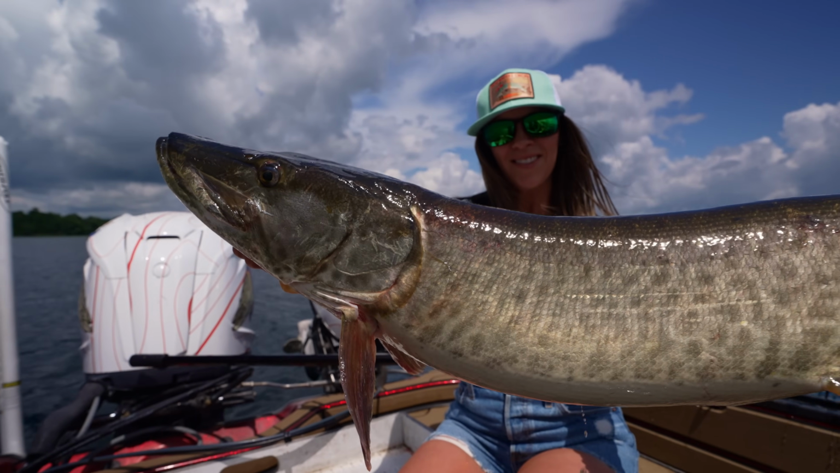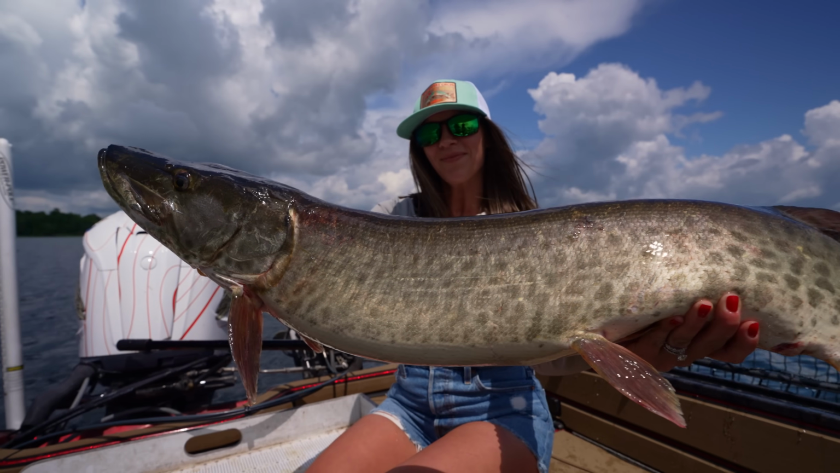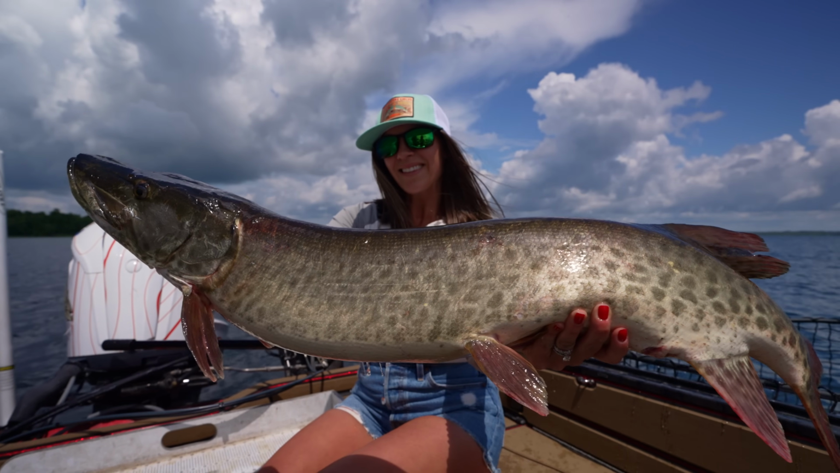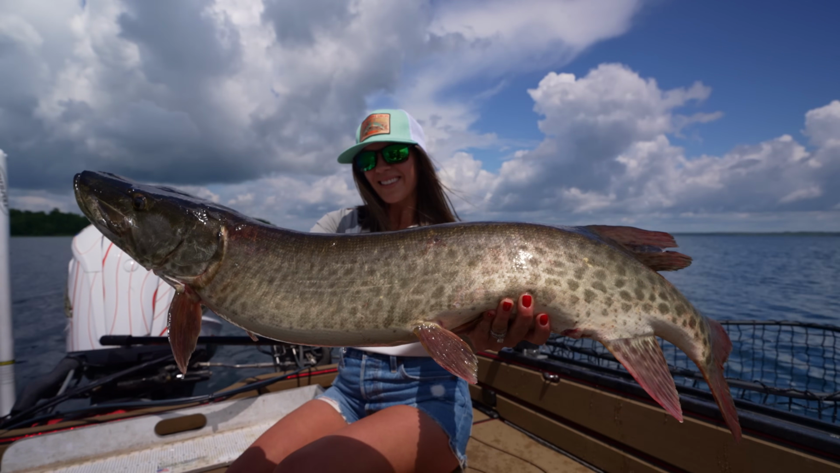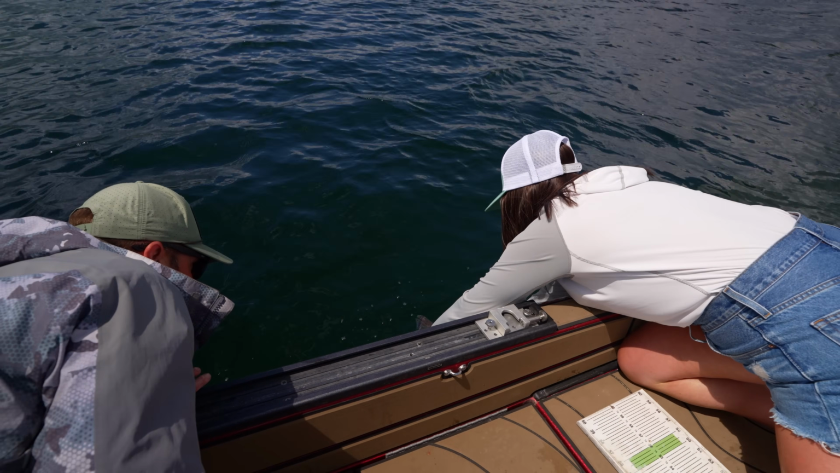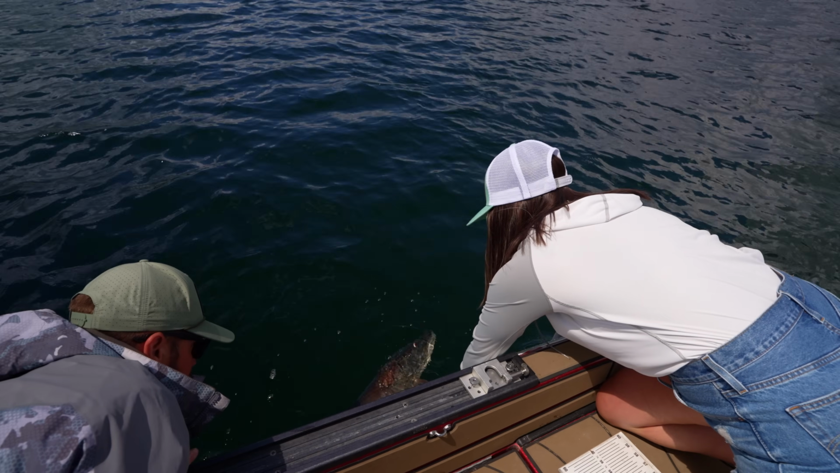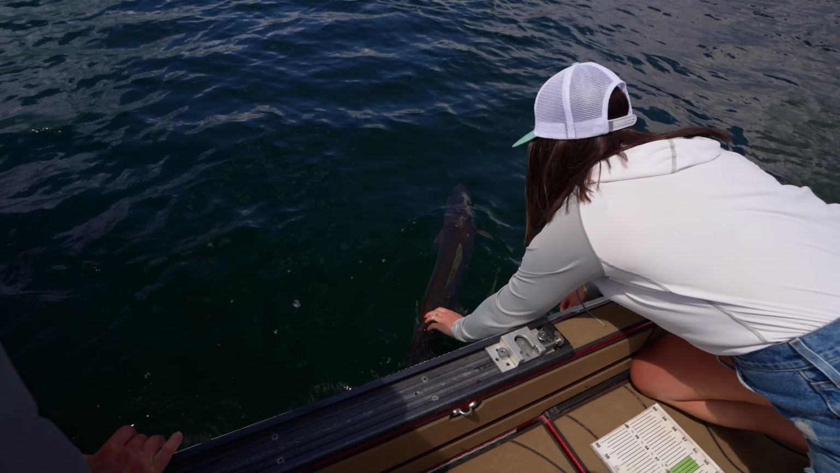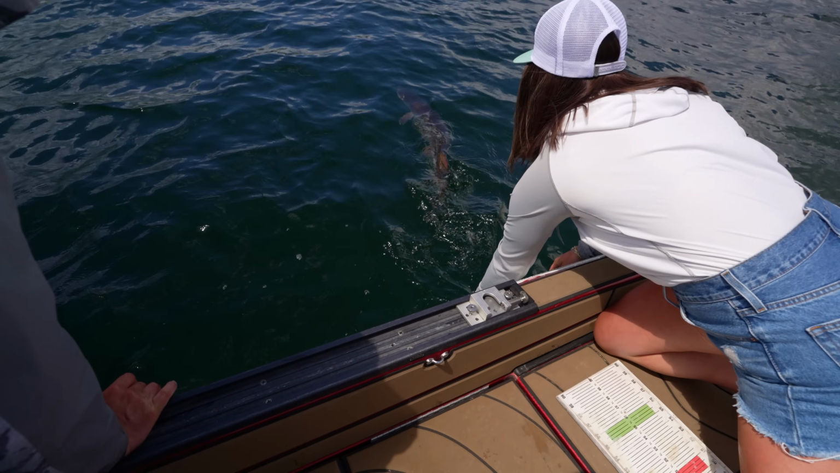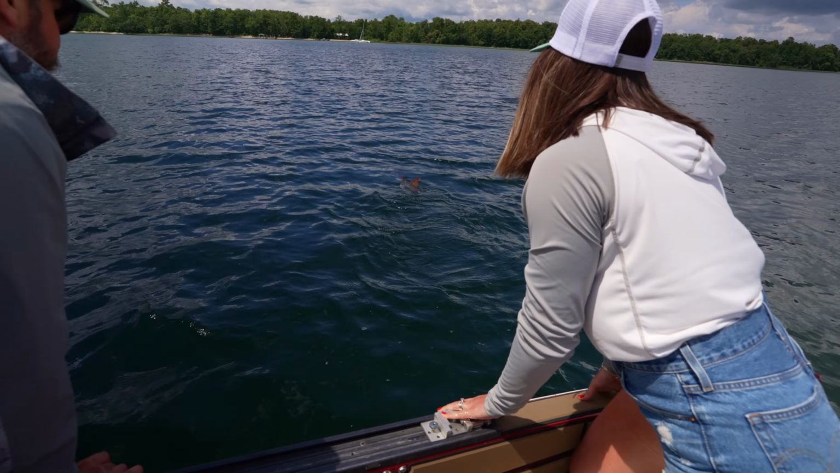Sweet fish. Okay, over here, right in there. There you go. See ya.